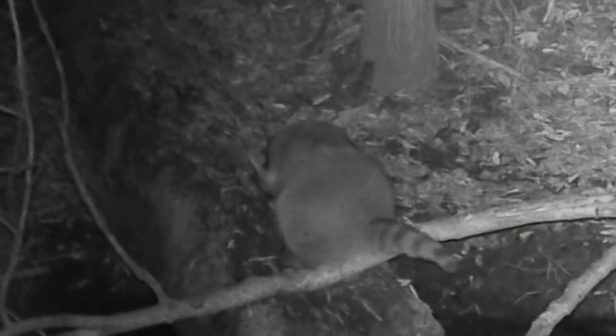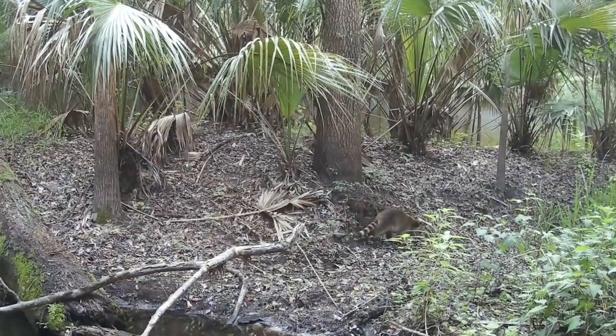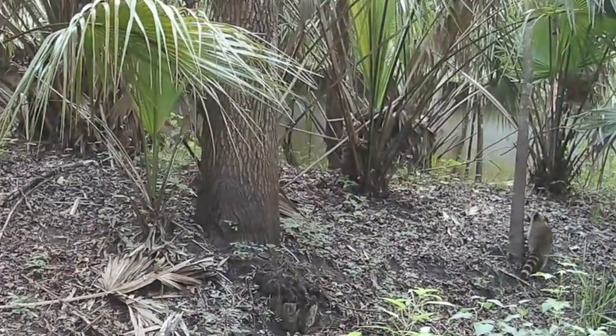This location, I like how they just rub their butts on stuff. Scent marking, I suppose. But yeah, I think aside from those birds, raccoons is pretty much all that I got at this location.